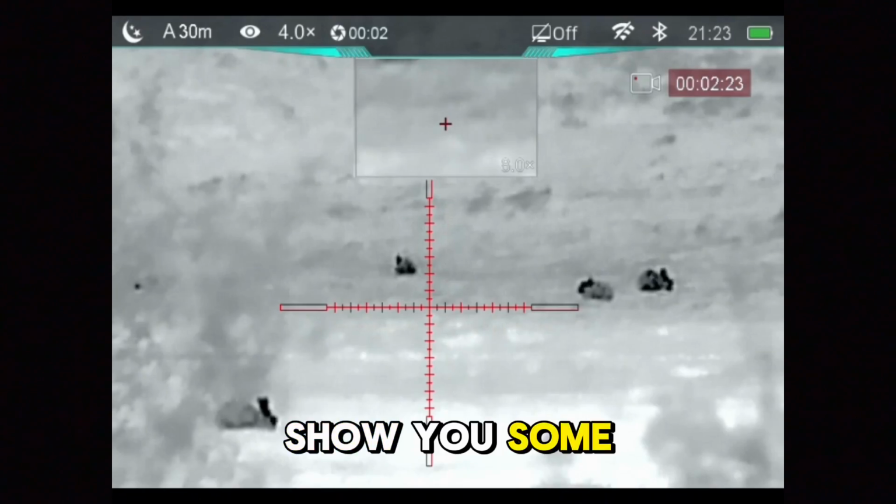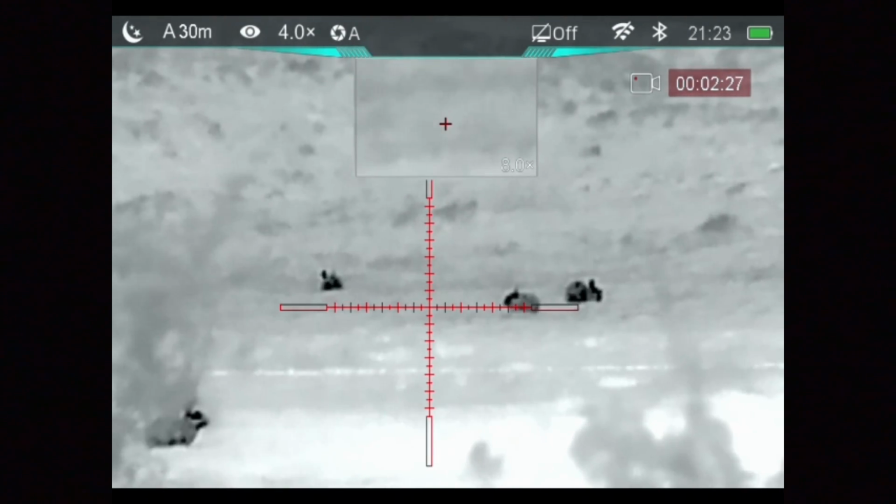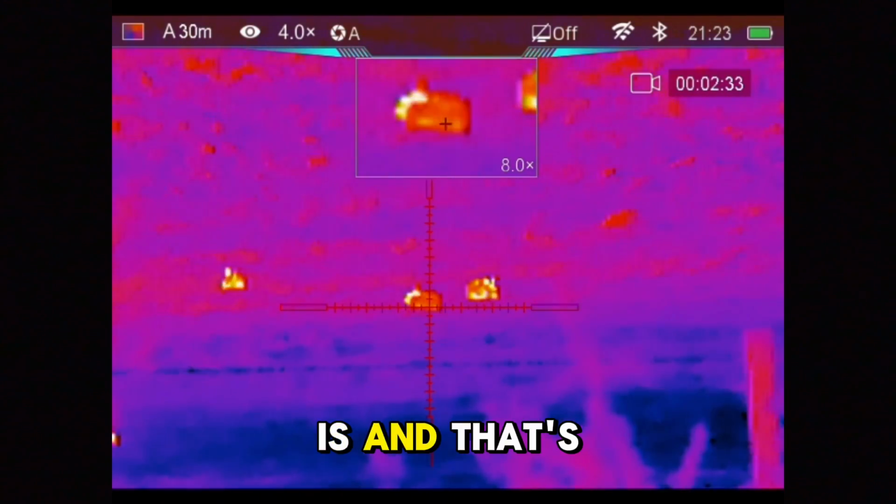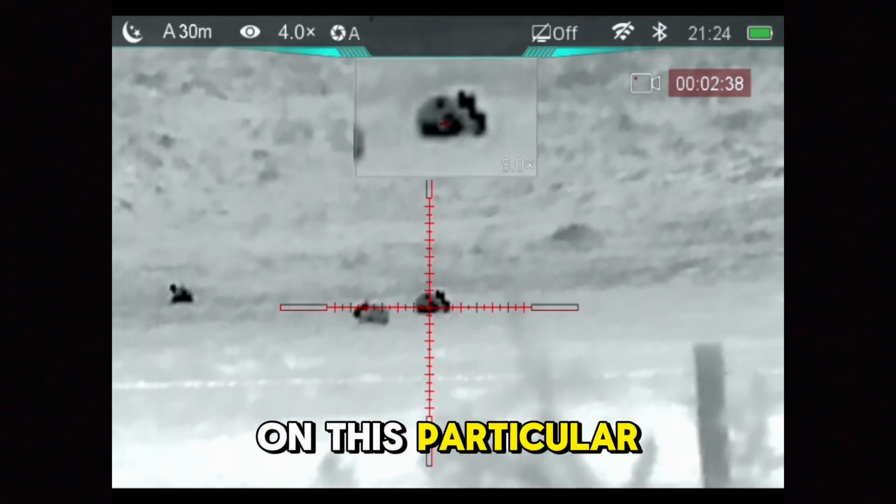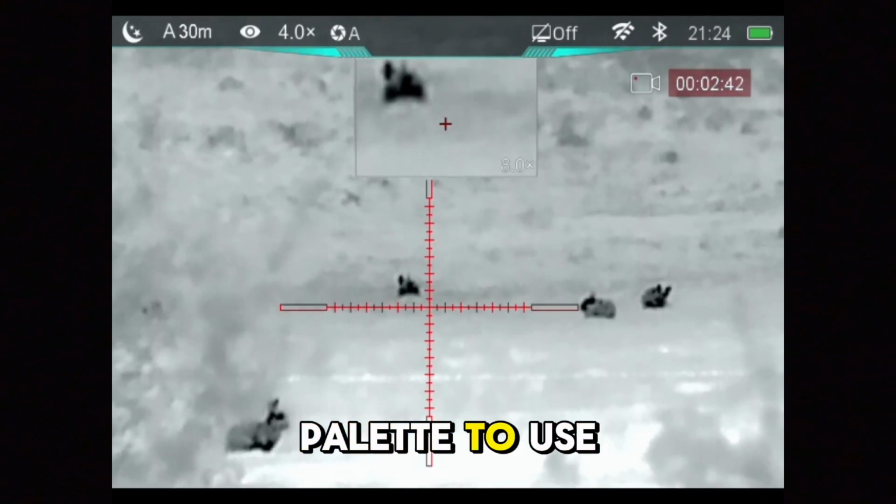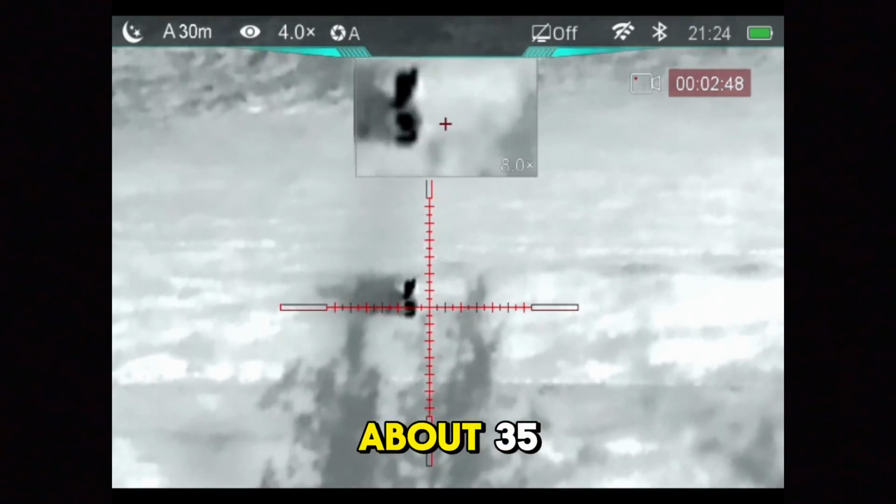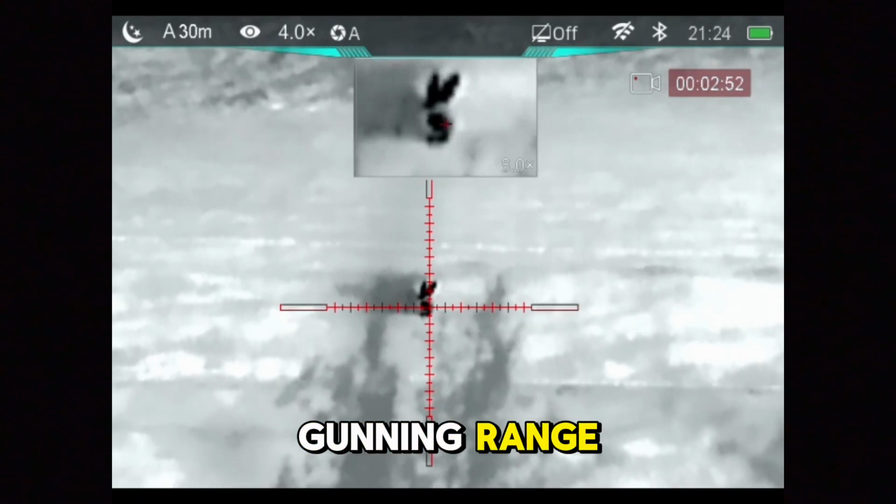Now, just to show you some different palettes, I think this is the Black Hot palette, which is really good actually. That's the Red Hot, that's the Fusion, I believe it is, and that's White Hot. But I think the Black Hot on this particular night was just about the best colour palette to use. And you can see there really clearly that rabbit there is probably just under about 35-40 meters away, and you know that's air gunning range.